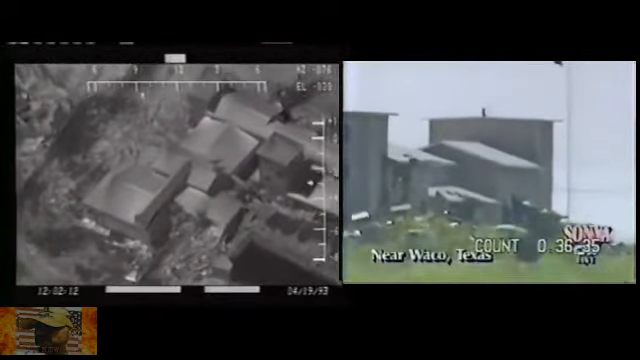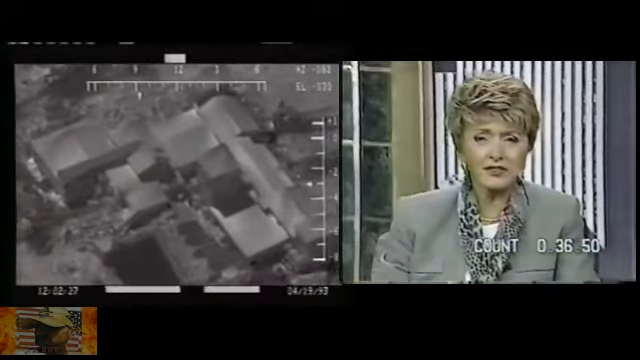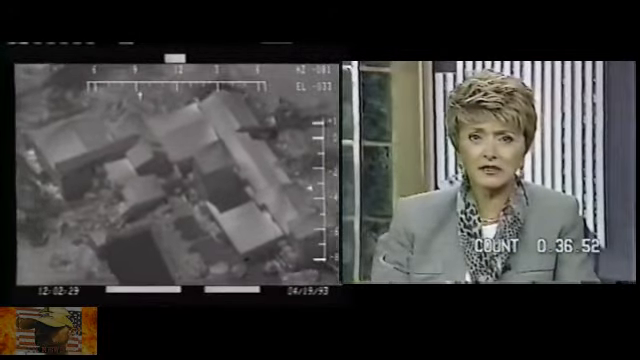And we'll see it move out in just a matter of moments. And it's been doing that for the last 20, 25 minutes just in that one spot. That is the front door to the compound. Now, Mike, the FBI says that Koresh and his people were expecting this all along. What kind of evidence do they have for making that statement?